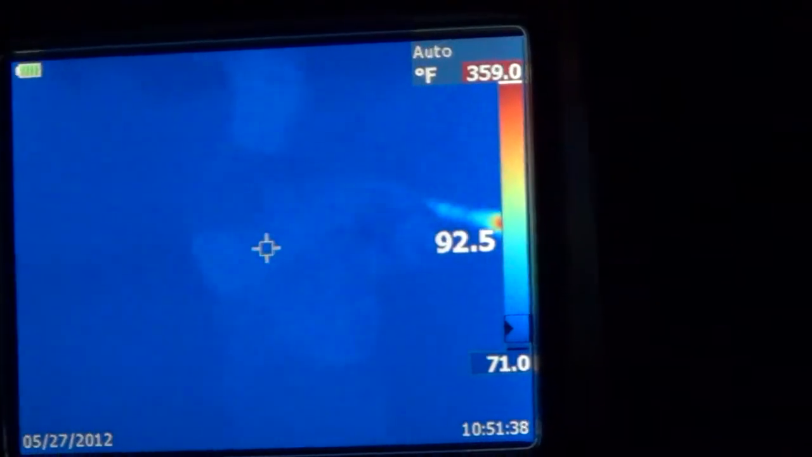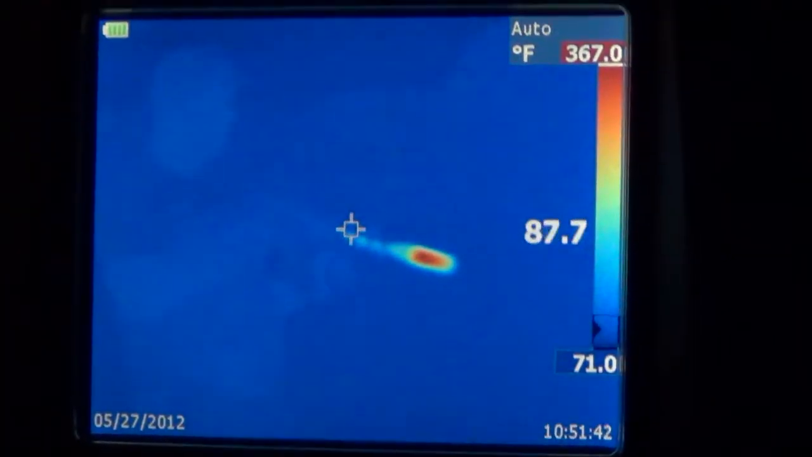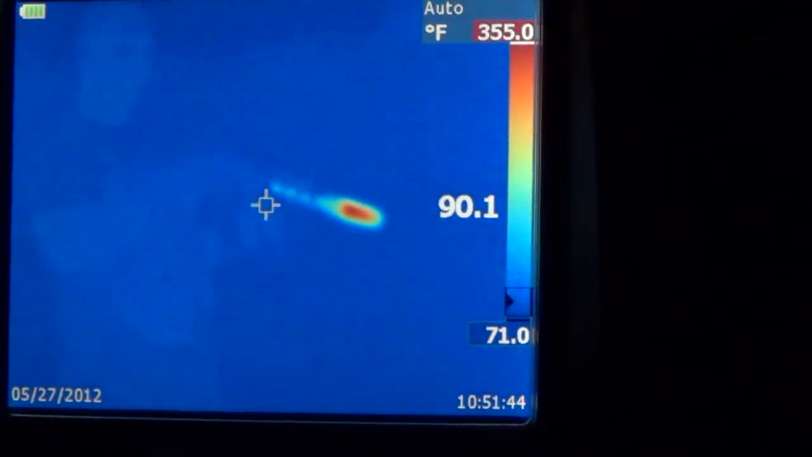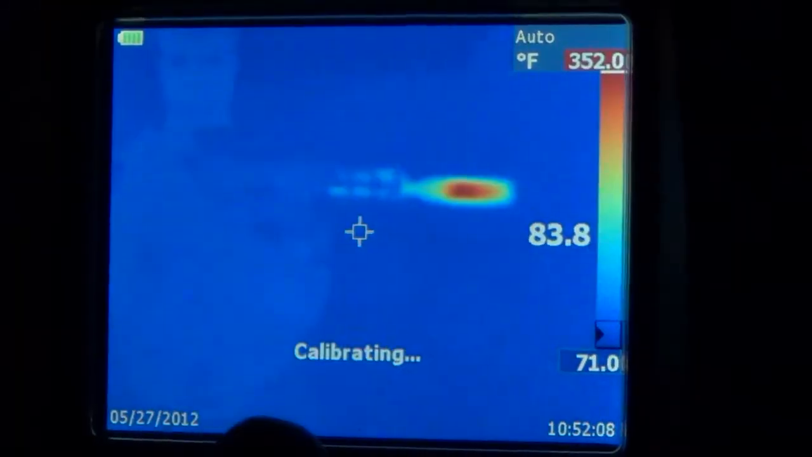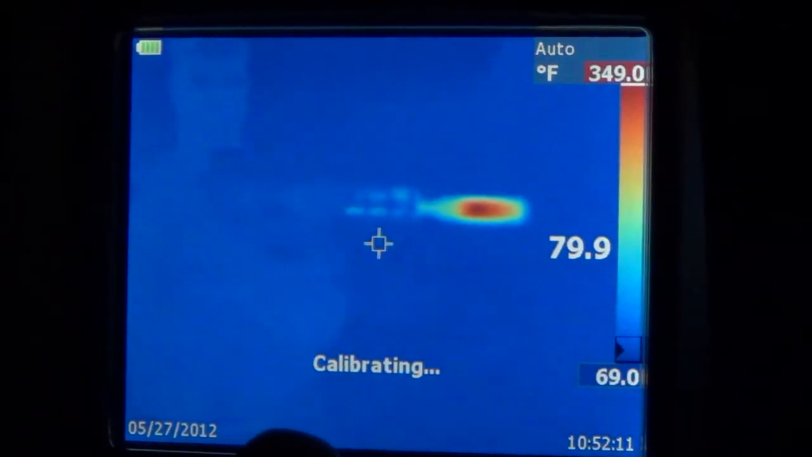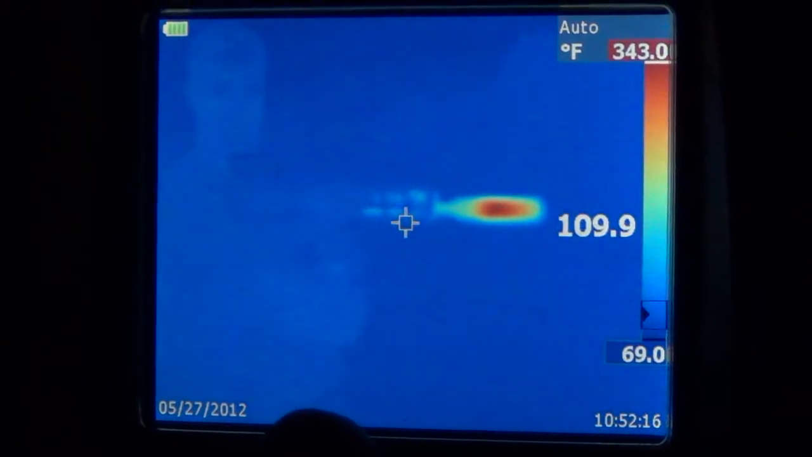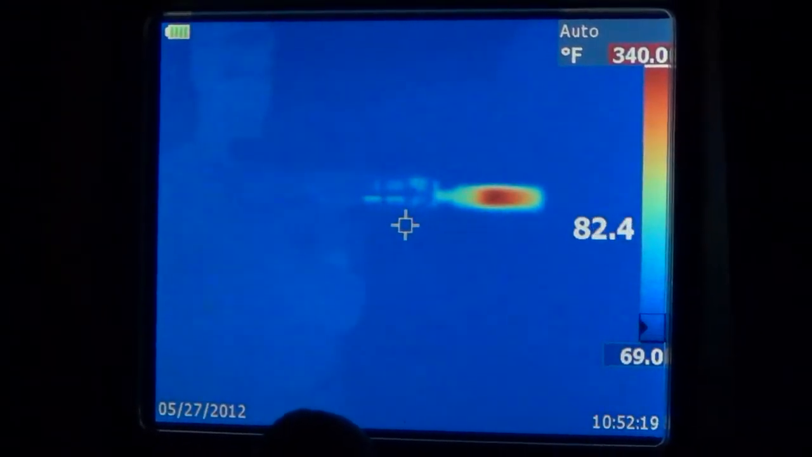Can't see much of the barrel, and you're at 90-ish. You need to see a doctor, dude. Cool. And dissipate through. Now, oh, well, dude, you can see the vents. Yeah, now the heat's starting to transfer to the outside of the barrel. And you're still about 340 on the suppressor.